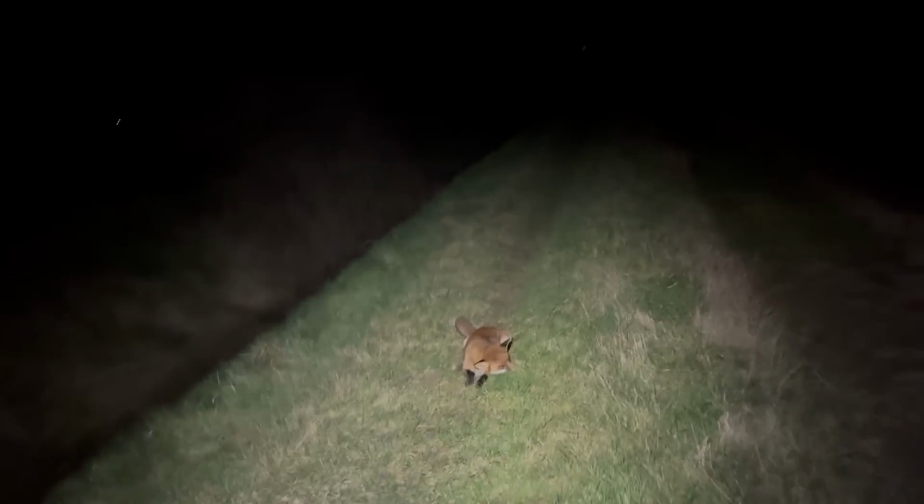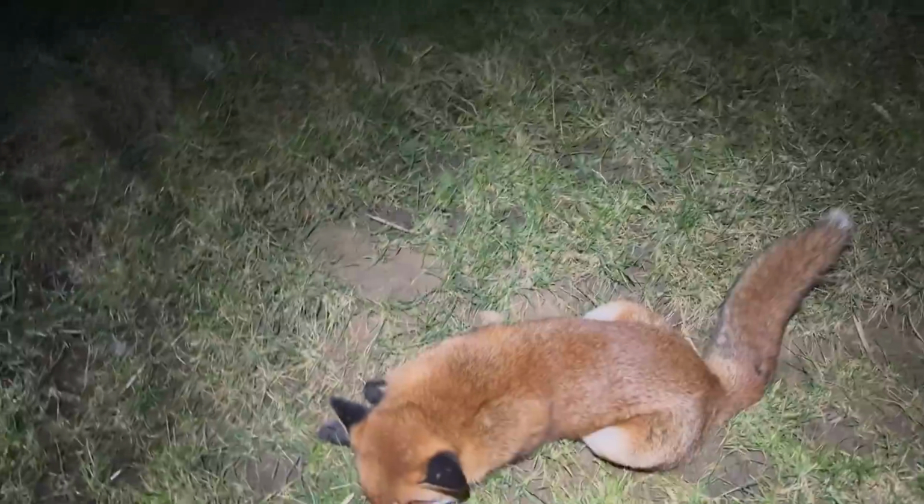Good job putting new batteries in the cooler. I reckon it's a dog. What do you reckon? It's a good looking fox, Stevie. It is, isn't it?